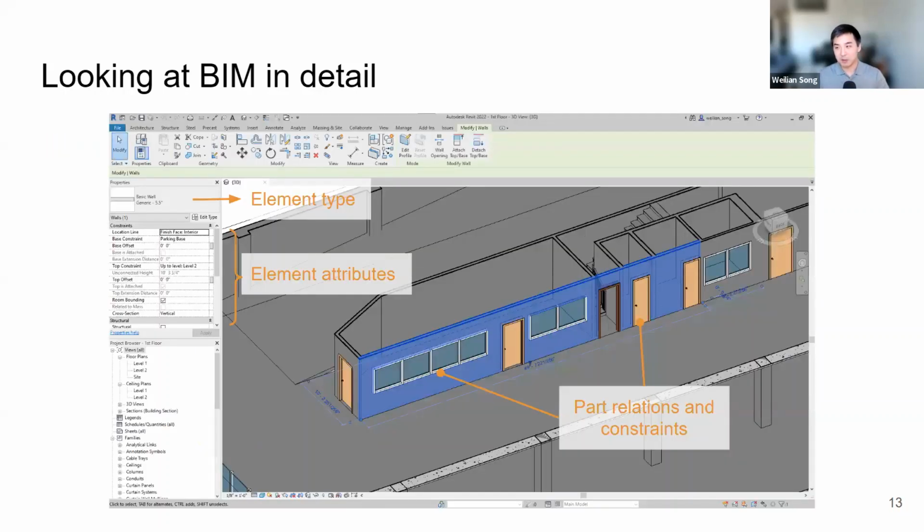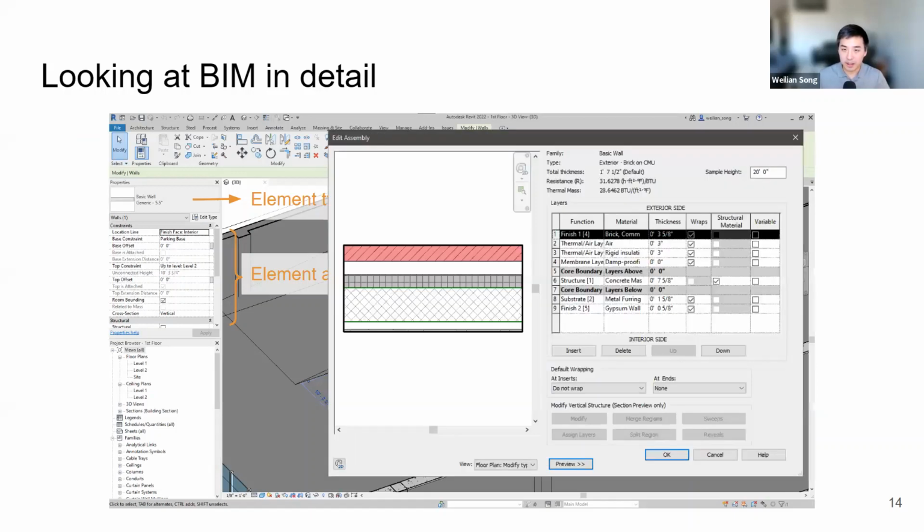And if we look at the Revit UI a little bit deeper, we see that we have a lot of element attributes and part relations that we can modify and apply. And in vision or graphics, most things are just simple 3D volumes, but in reality, walls in this case are compound structures and have material properties. So this highlights the complexity of BIM, even just on the geometry side of things.